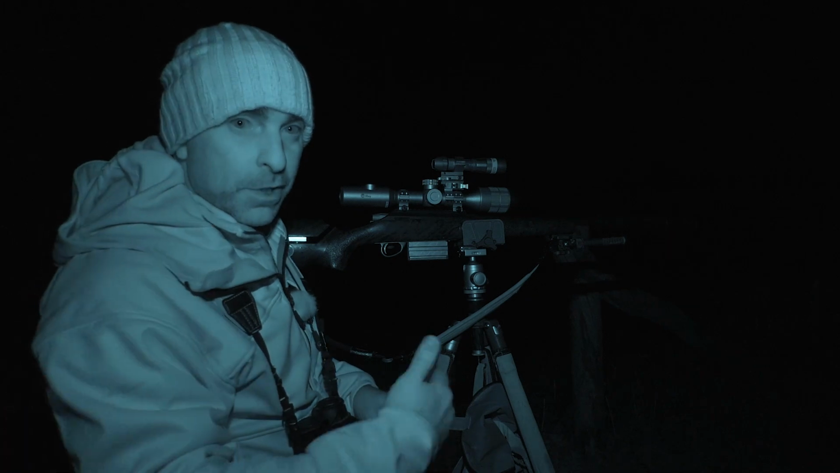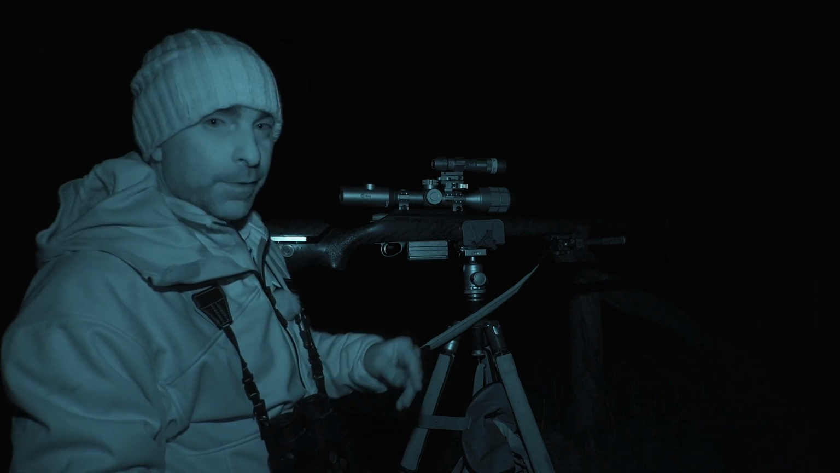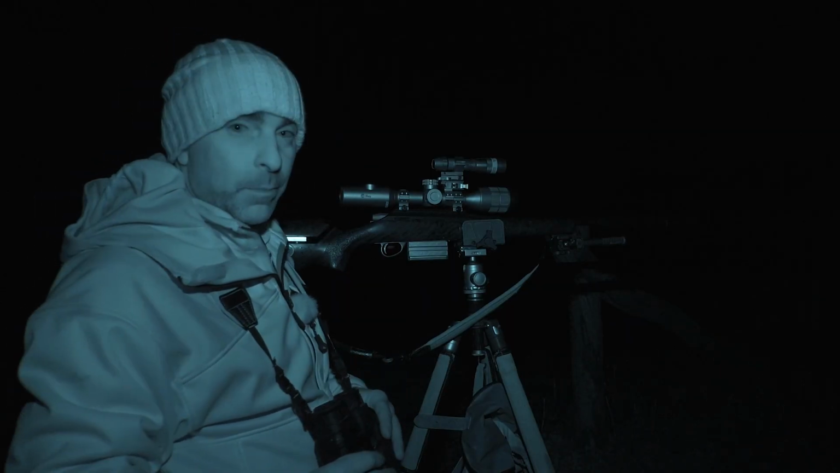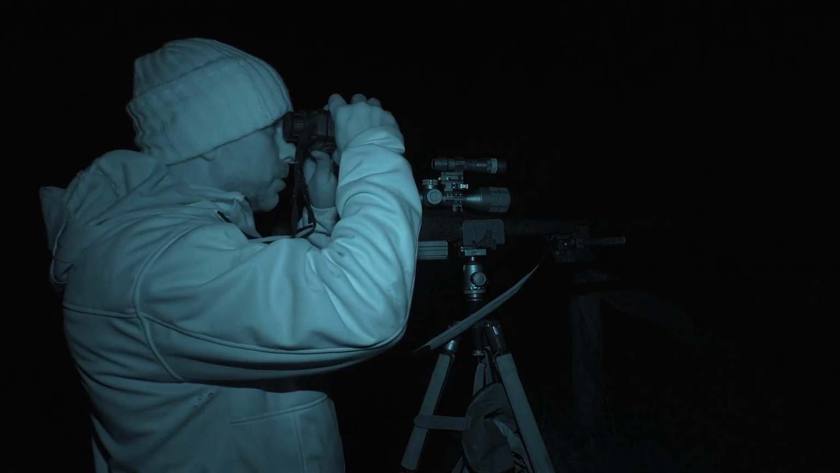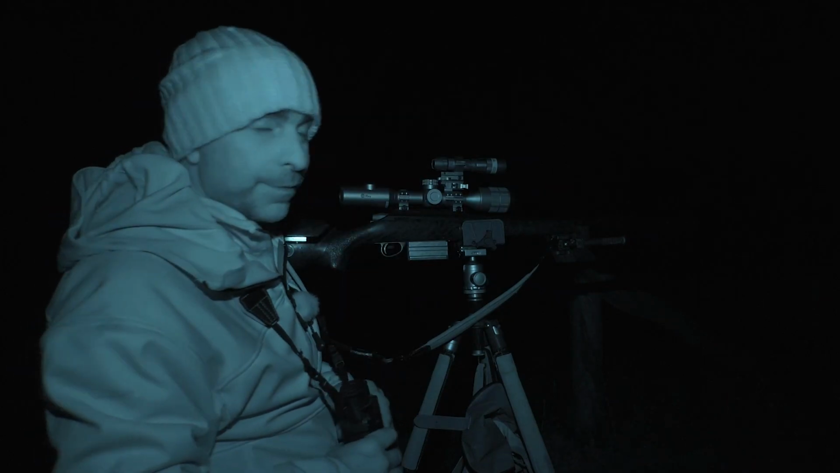That second fox must have already been coming in when I shot the first one. He was just stood out in that field. I didn't even put the infrared on for that one. I could see him well enough just stood in the field, so rather than spooking him I just went straight in, chested him. He was about 75.